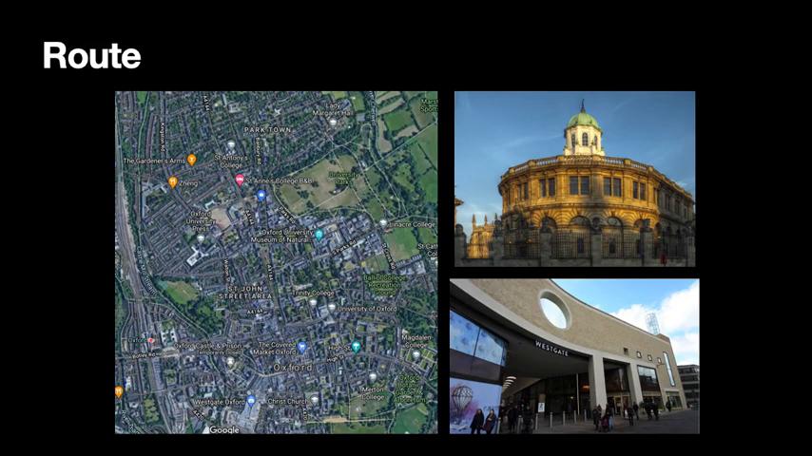The route driven was around central Oxford, which presents itself as a mix of dense urban and suburban scenery. We visited iconic landmarks such as the Sheldonian Theatre, as well as busy commercial spots such as shopping centres and Oxford Central train station.